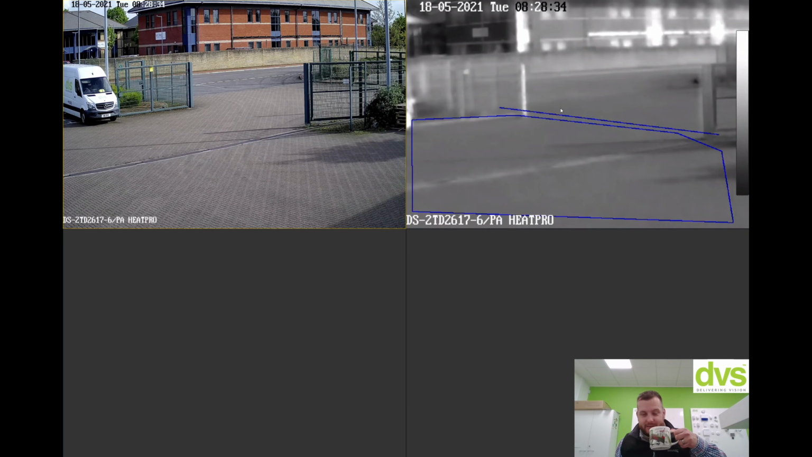Going way too fast. But you can see there, when he came over the line, he actually squeezed behind that line typically. So there is a case where, when you set these up, you do have to fine tune the VCA to make sure you don't miss anything.